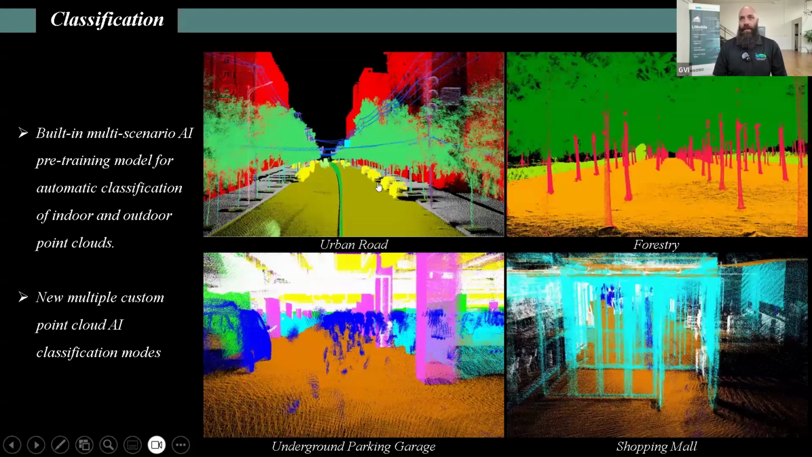Moving into the classification of the software, we have several different forms and also different algorithms related to that processing. So we have a built-in multi-scenario AI pre-training model for automatic classification of indoor and outdoor point clouds. This is a one-touch operation that allows for the end result of what you are seeing on the screen as of now. And now we also added multiple custom point cloud AI classification modes for specific industry application-based uses. And we are also adding new and more advanced ones all the time.